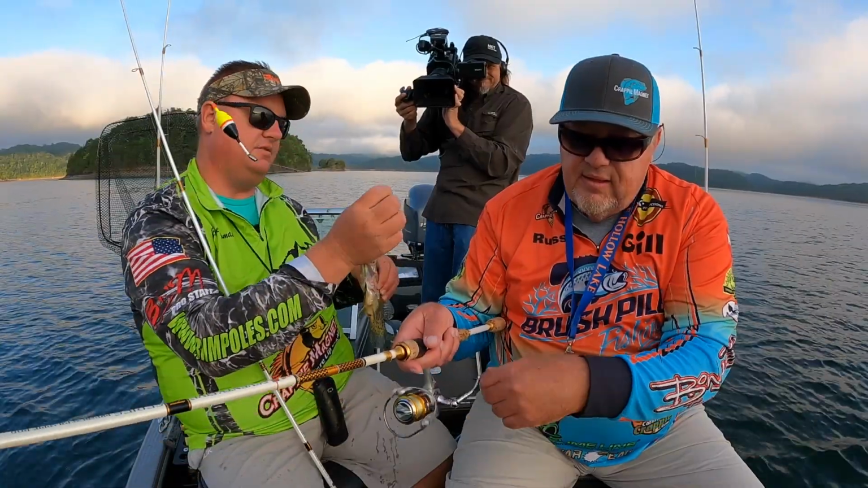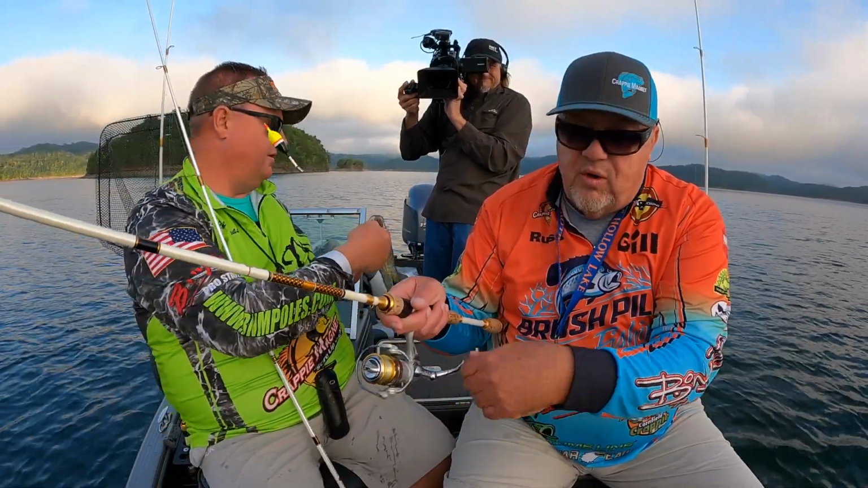Russ, key with this. It's a little number 4 Aberdeen hook. That is a small hook. I mean, these things are finicky.